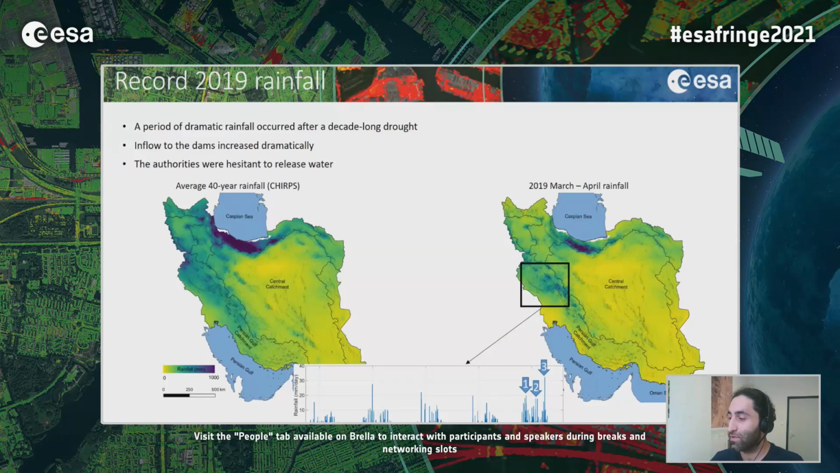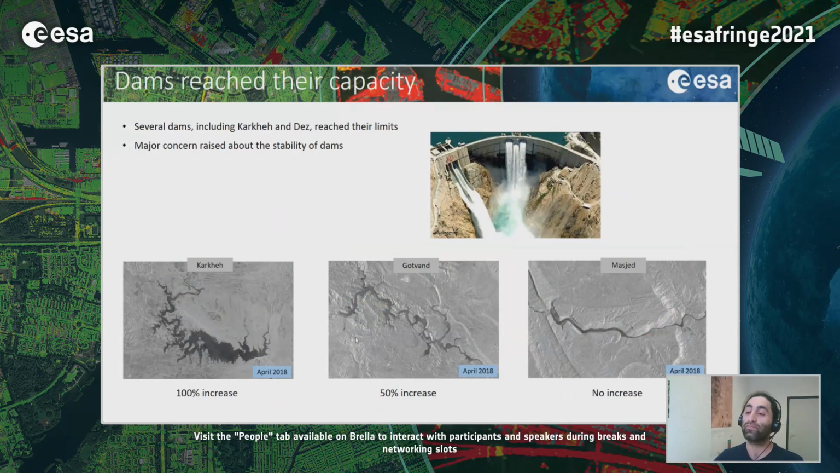But the authorities were hesitant to release water before the 3rd peak because they were not sure how much rainfall they would receive, and the dams were supposed to keep water for the summer. So when they received the 3rd wave of rainfall, many of the dams were full, reached their limits, and there was a great concern about the stability of the dams.